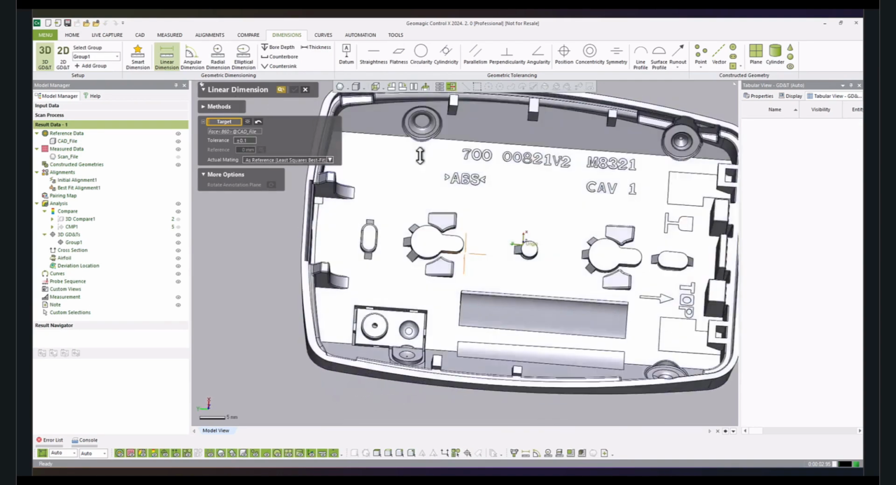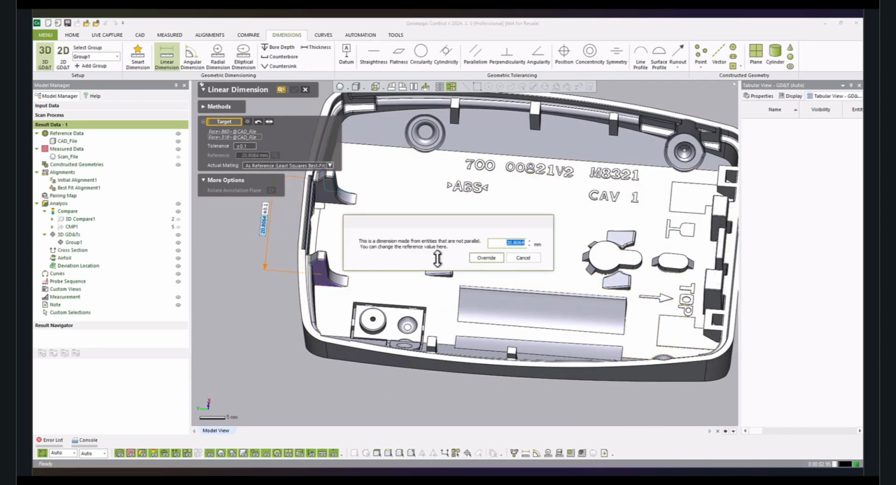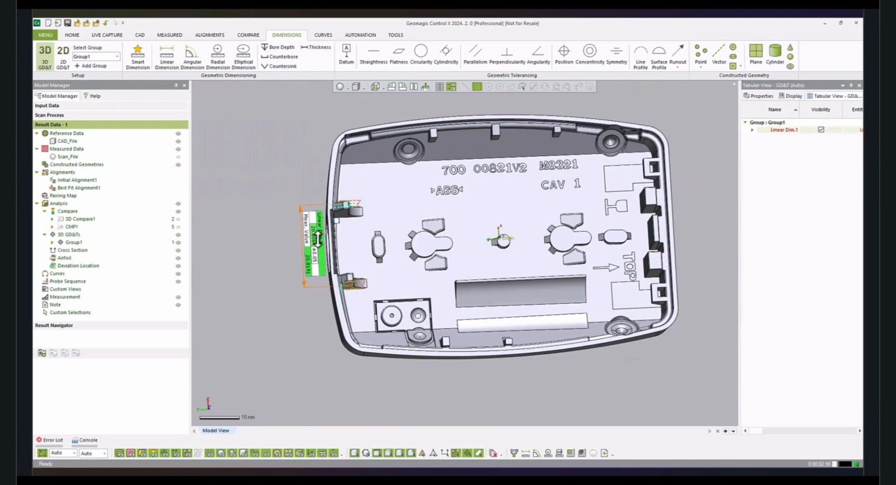So here we can freely select the faces that we need to add our dimension on and can drag and drop it. And we can choose to add our tolerance values of interest and say, okay. So here we can see that the flag contains a linear dimension. The reference value is represented in the dimension, and we have also added the measured value here along with the tolerance.